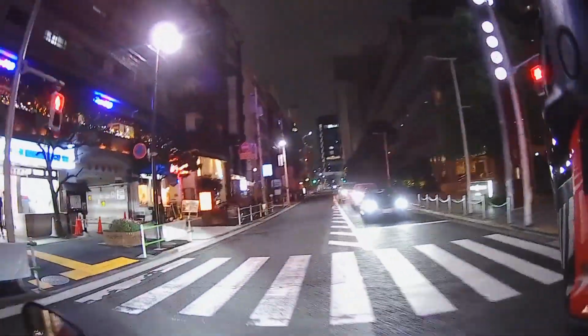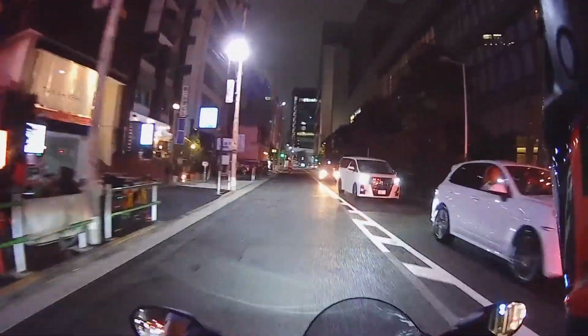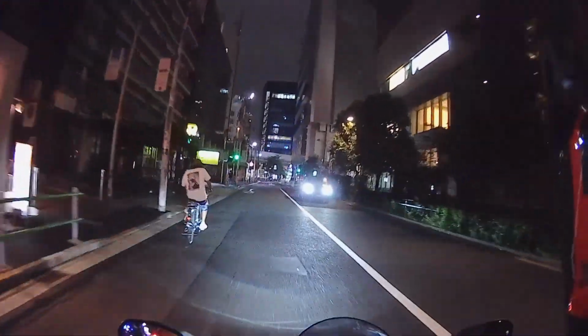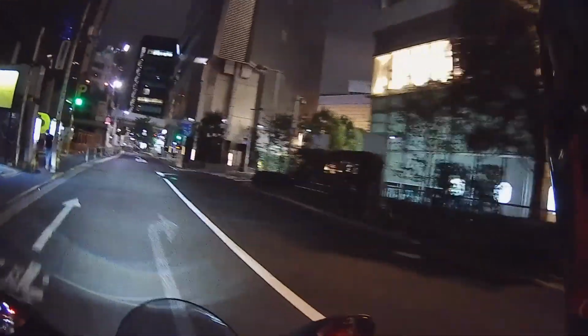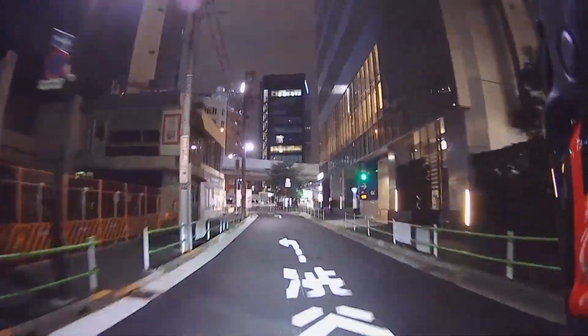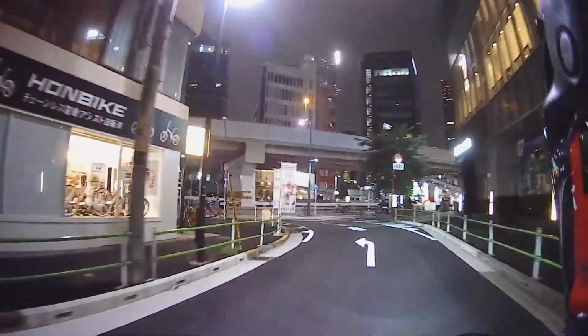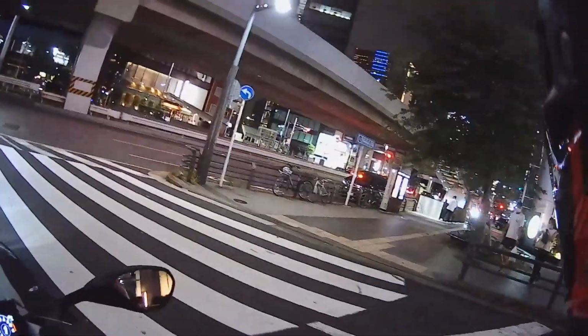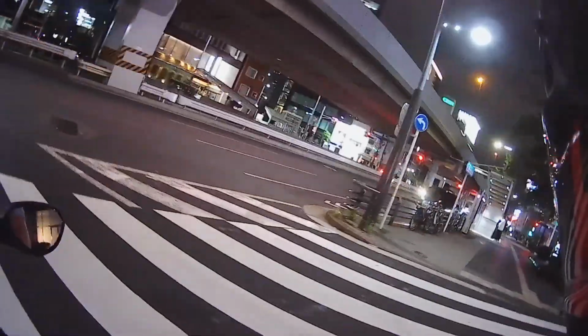Alright, let's take a right turn here. No pedestrians. Great. And next stop is Shinjuku. I bet most of you guys have definitely heard of this place, Shinjuku, before, right?